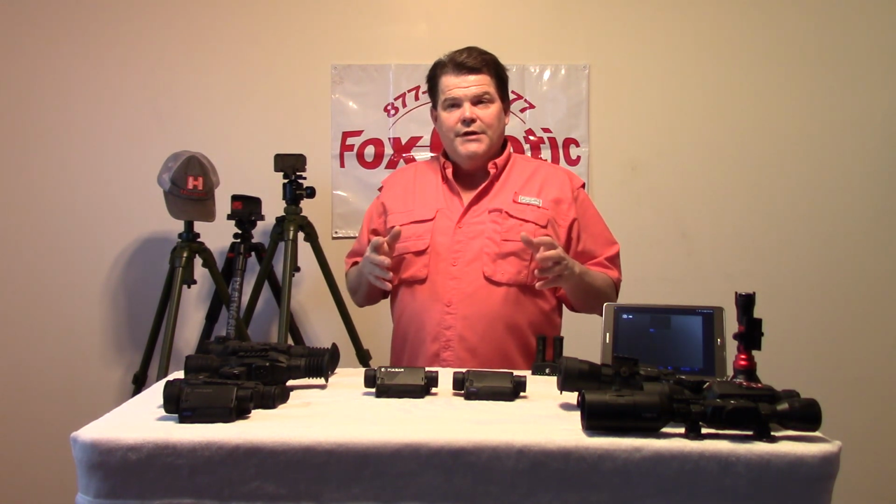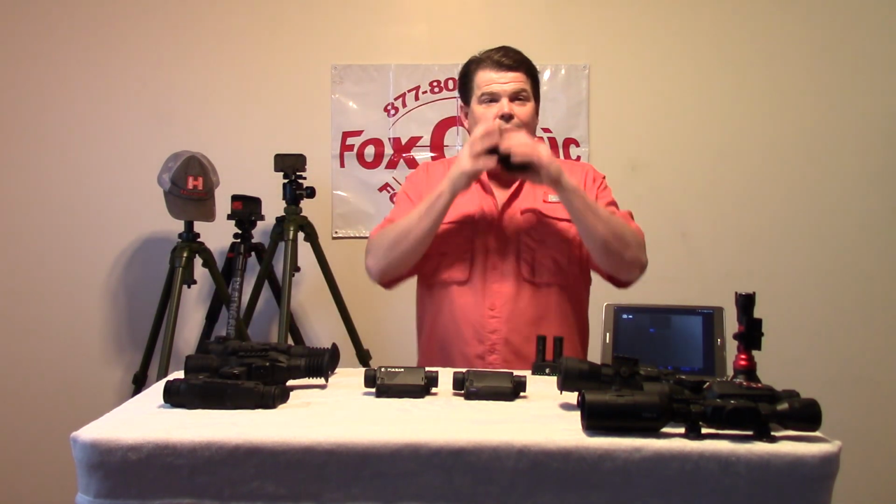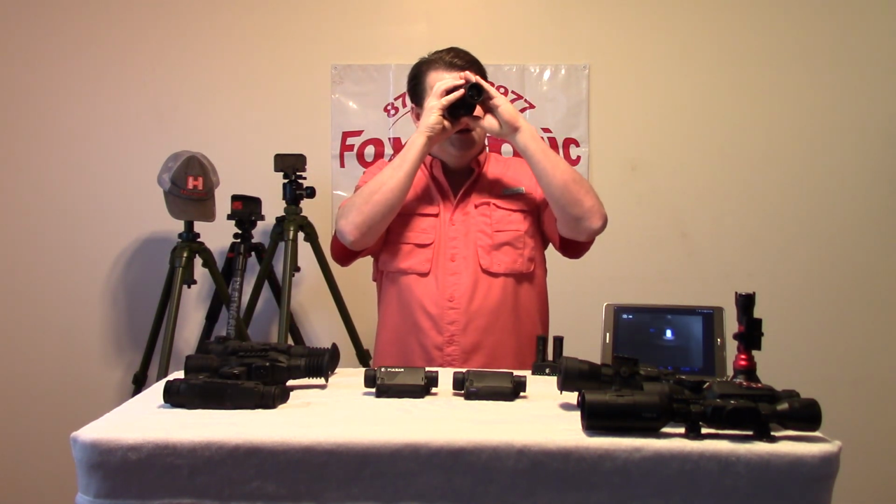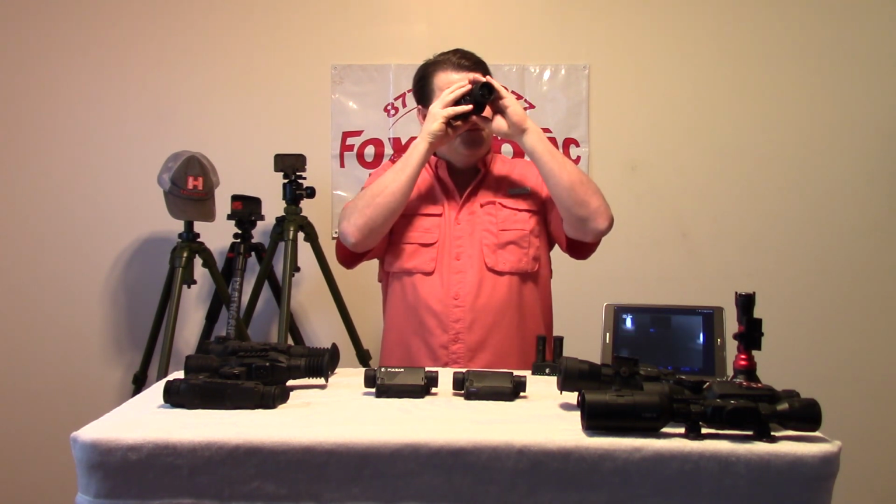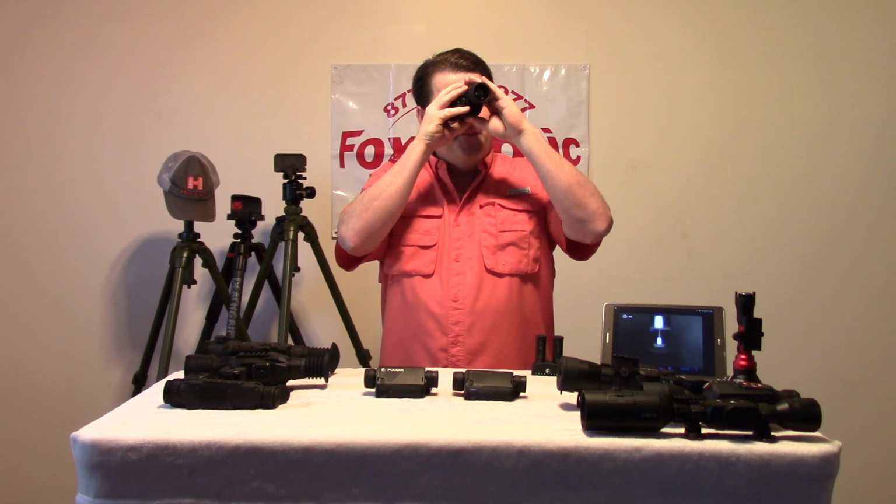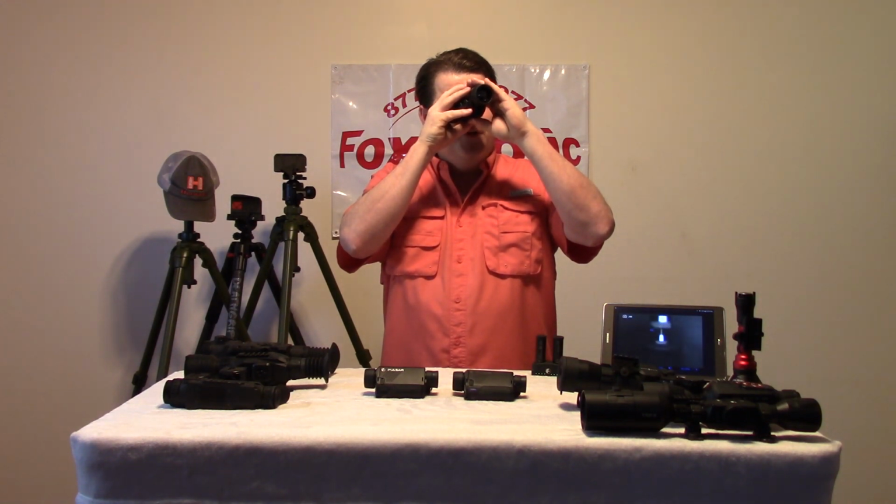When you're doing your scanning, it's going to give you a lot of fluid mobility to pull that thing up, get in behind it, and scan real quick. That, coupled with the PIP, I don't know if you can see that down there on my pad, but there I'm zoomed in on a light. I can get an expanded, higher magnified view in that picture-in-picture top window.